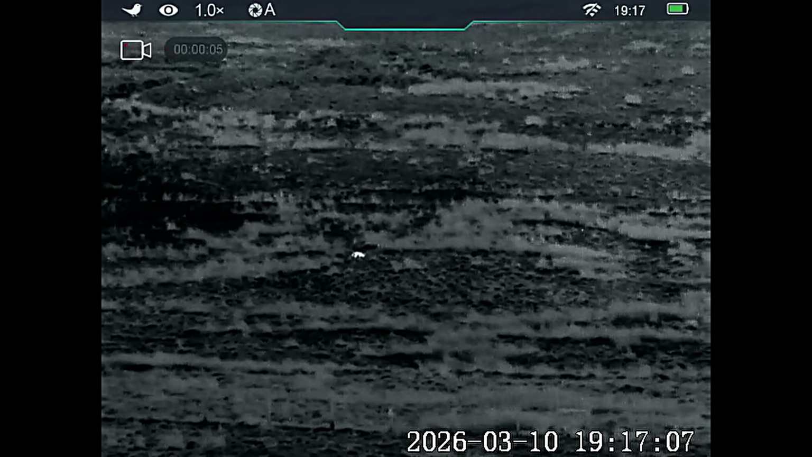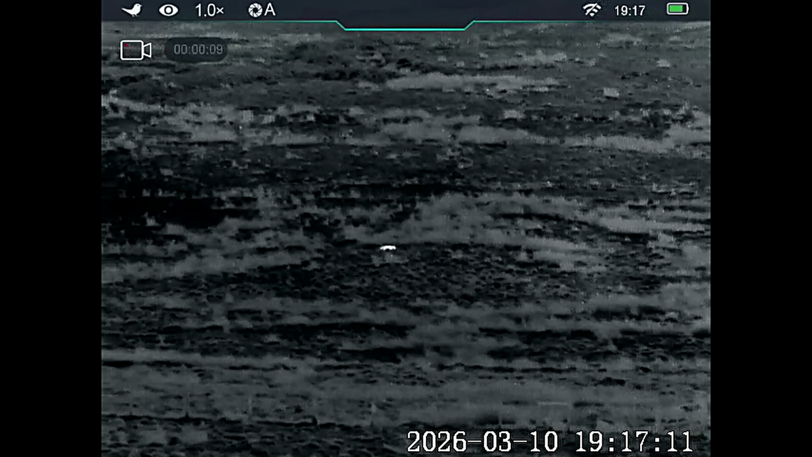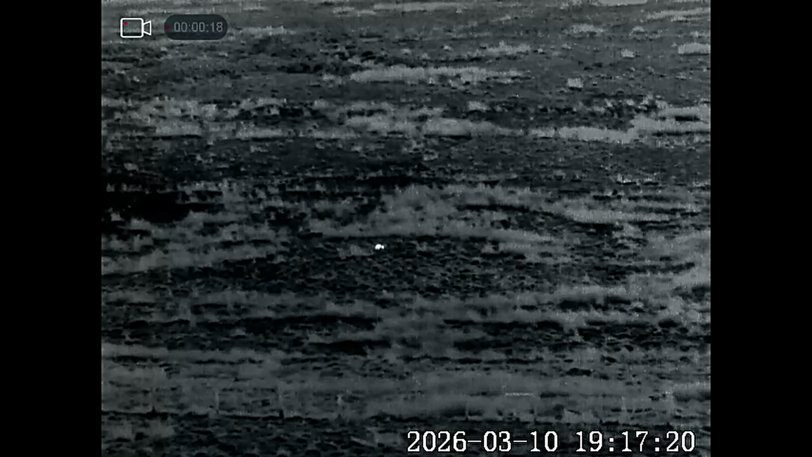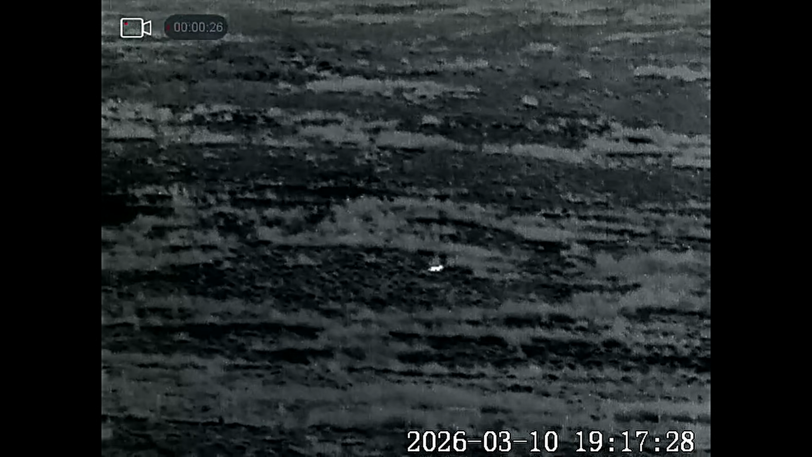This is actually a different fox, and it's also coming down the same bank side, but it's following a slightly different route. So I have a feeling this one's actually nearer to me, and it's smaller. I dare bet this is the vixen, and this is one I want to take because she will chance to be pregnant, or she would be last year's and she stayed in the territory.